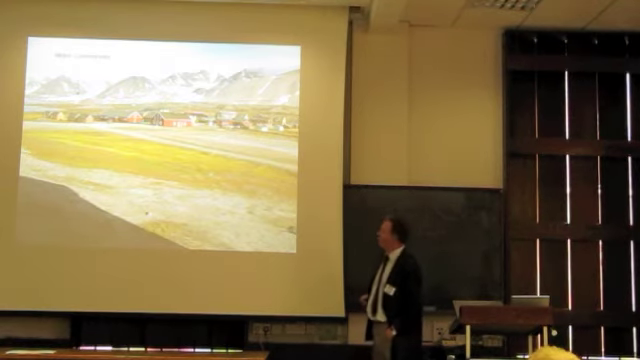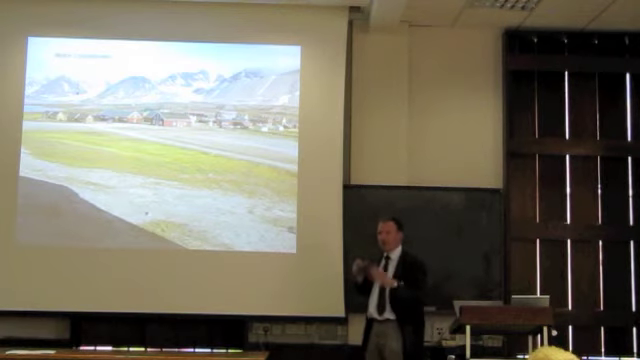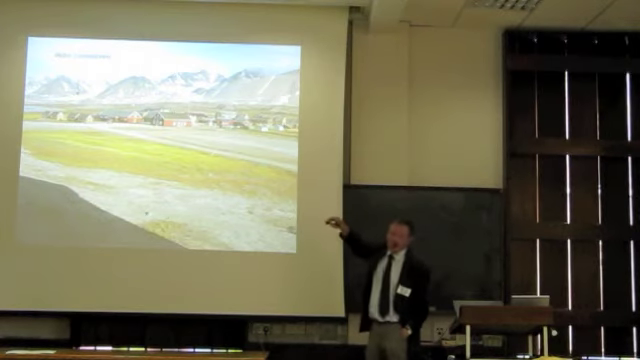It's not far from this place. It used to be a coal mining settlement. It's now a science settlement. It functions in many respects like a research base in Antarctica, and it's operating pretty much like that as well. So a lot of these buildings are in fact national research facilities.